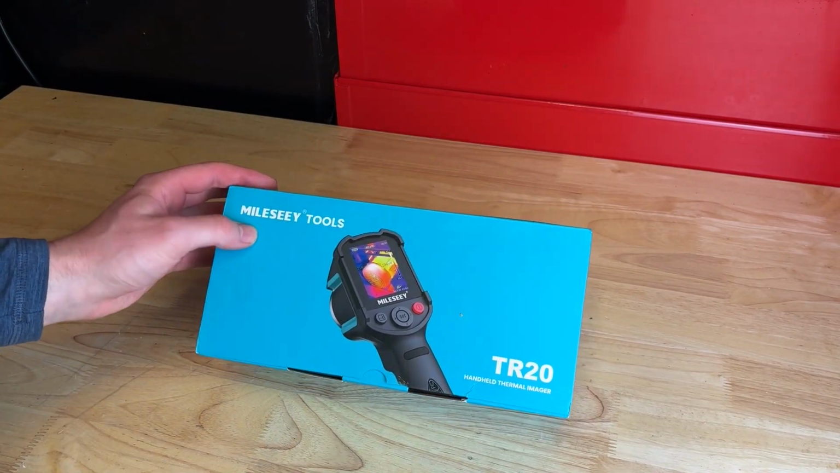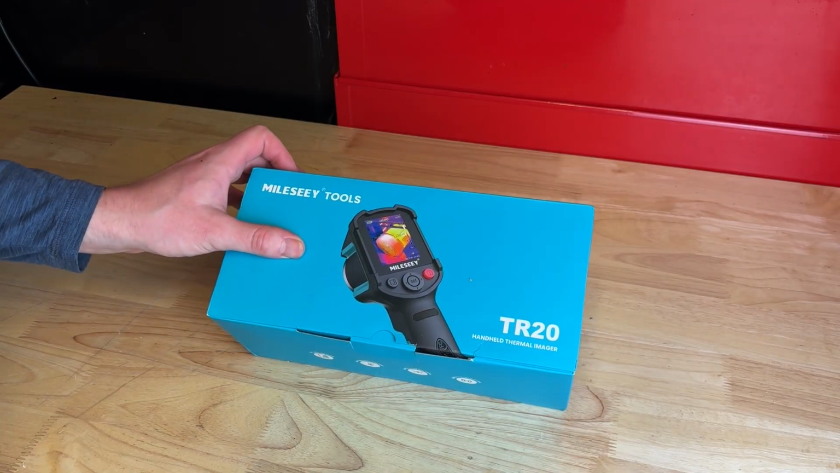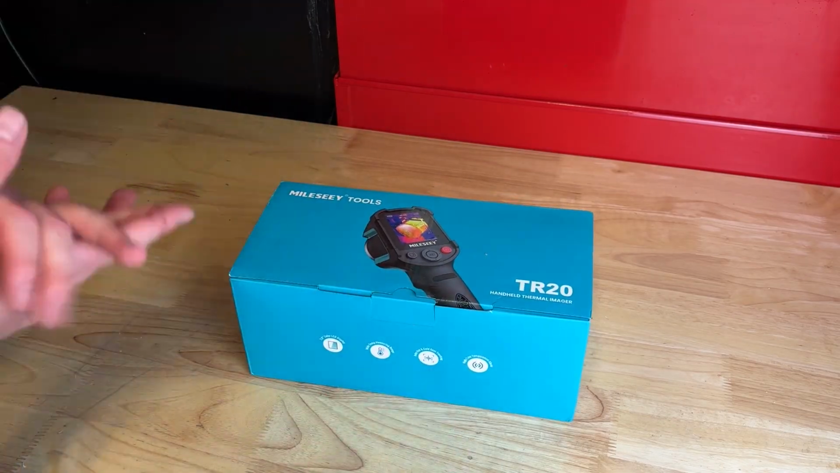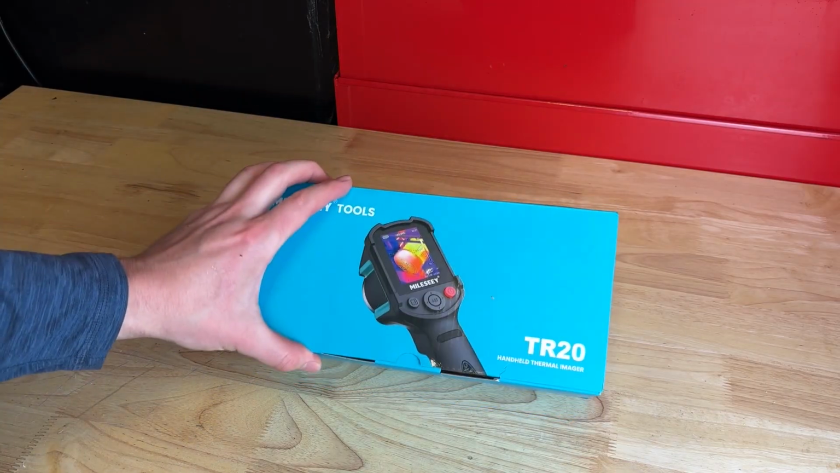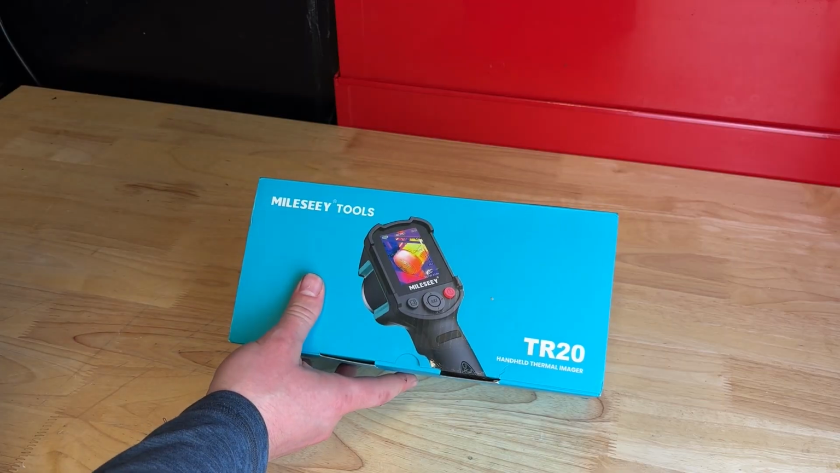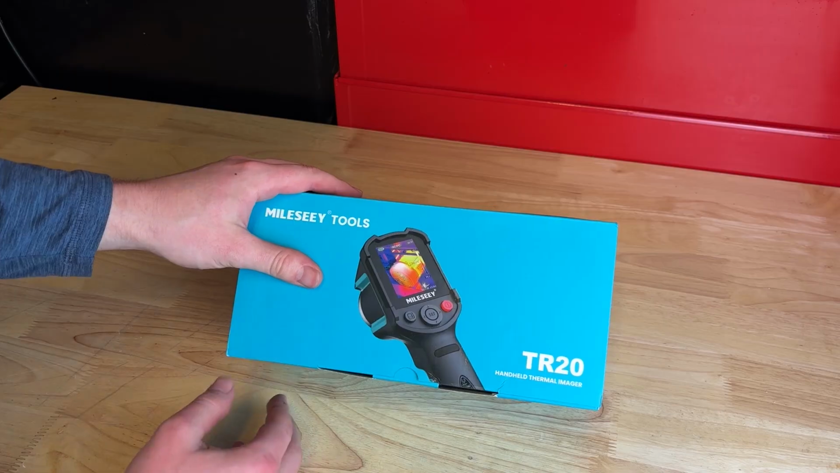Today we're taking a look at the Mileseey tools TR20 handheld thermal imager, or IR imager, whatever you want to call it. There's a couple of different names for these. I've seen these used a couple of times by AC guys to check for vent leaks. You can check for a hot water leak with these. They're kind of cool, actually.